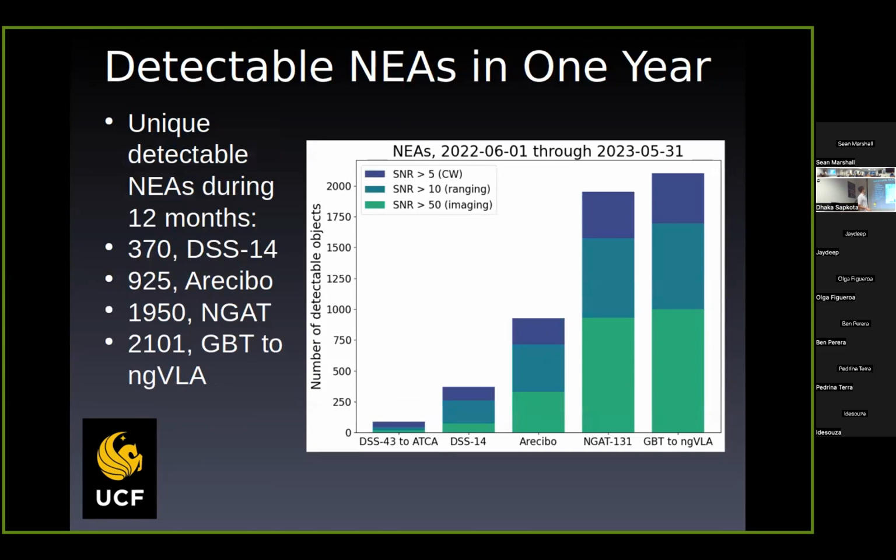So finally, I think this is my last slide: unique detectable near-Earth asteroids over a 12-month period. Any given asteroid is usually detectable for several consecutive days. So totals here: Canberra, they can get around 100 in a 12-month period. Goldstone around 370, Arecibo 900, NGAT and GBT each around 2,000, theoretically potentially detectable.